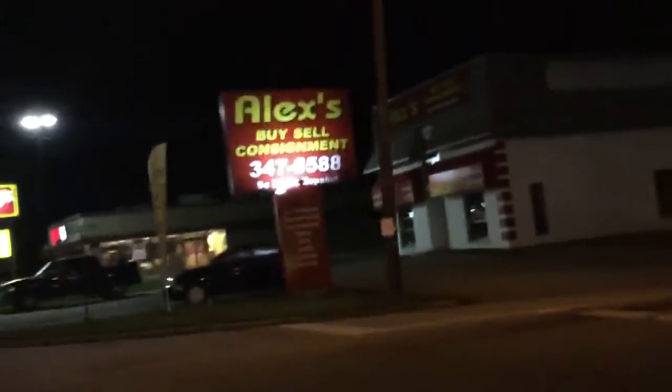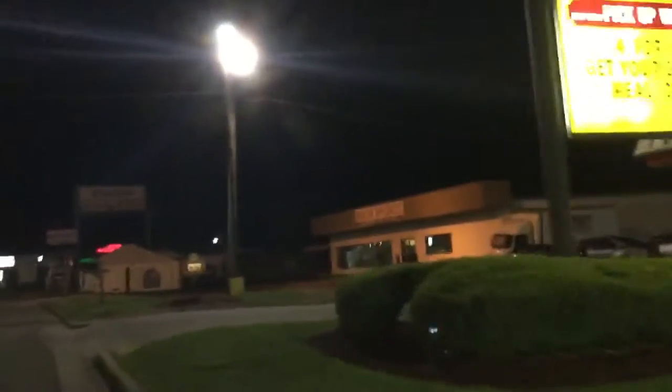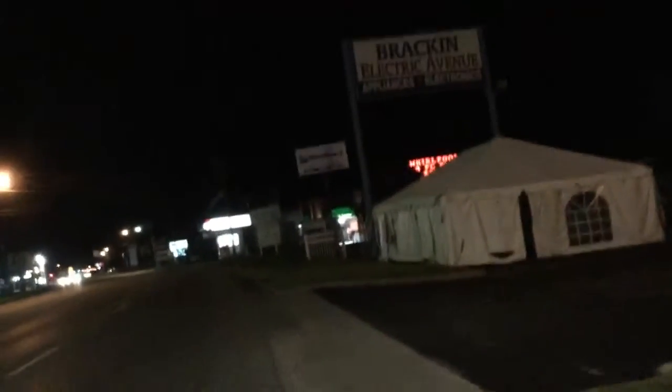Battery in my phone is about to go dead. So all I need to do is get to this store, get me a few drinks, a couple packs of smokes, and get back to the hotel room.